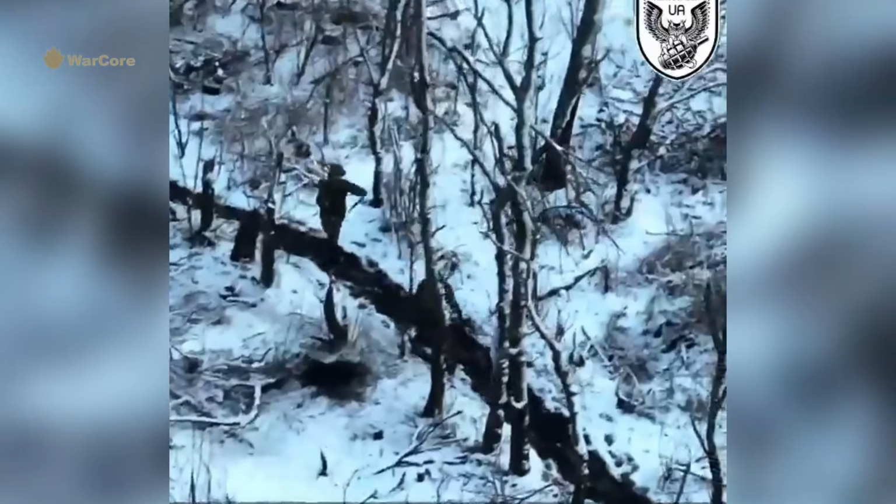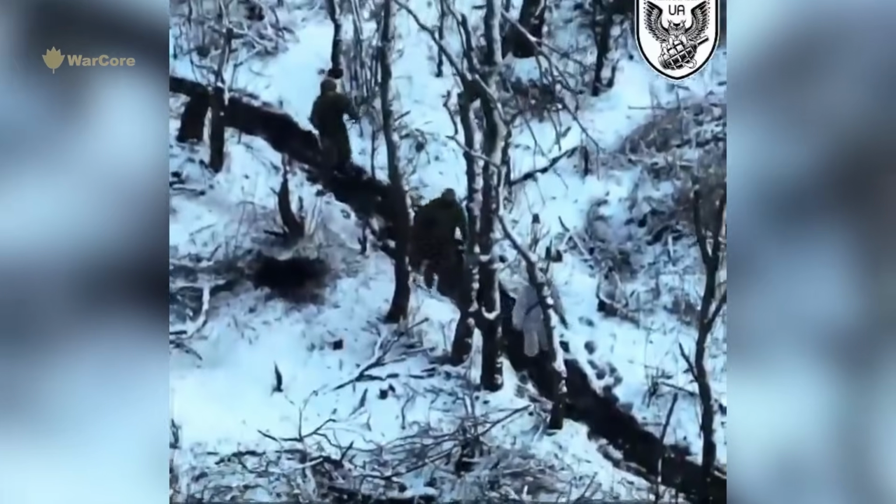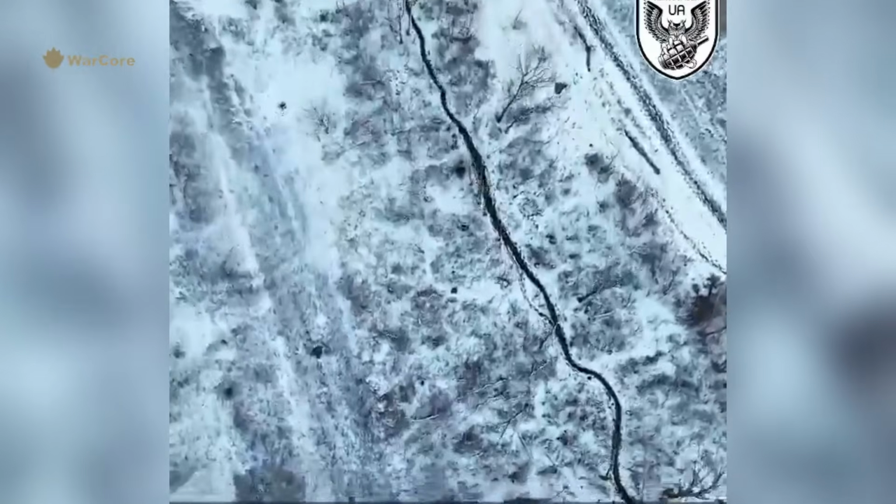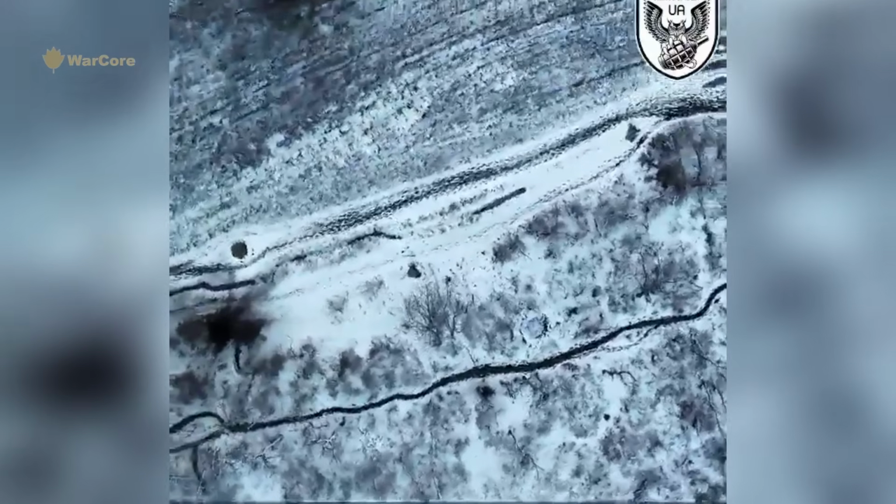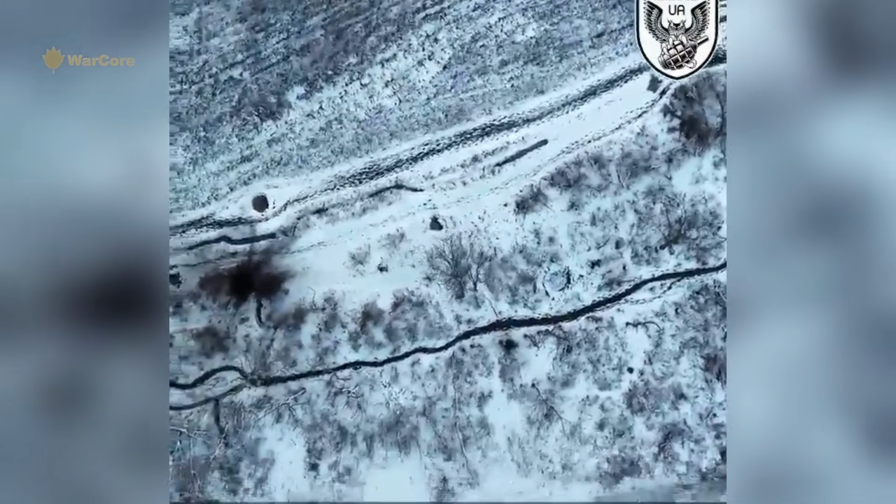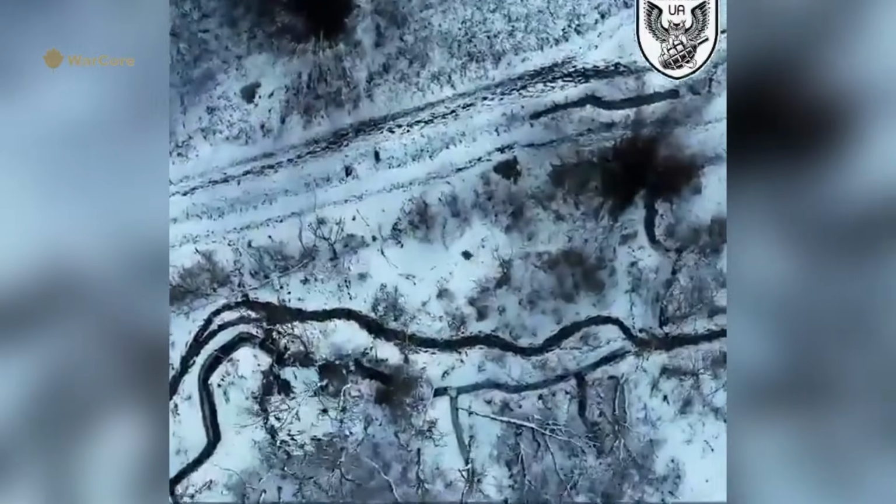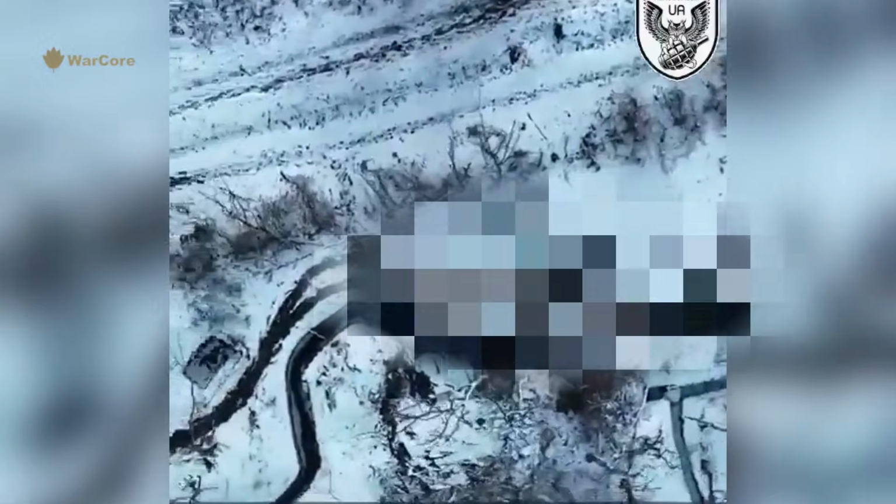The incident unfolds near a forest edge in the Pokrovsk sector. A Ukrainian drone observes three Russian soldiers moving along the tree line. As the engine noise echoes overhead, the soldiers scatter. The drone focuses on the last man in line and releases a device, affecting his movement.